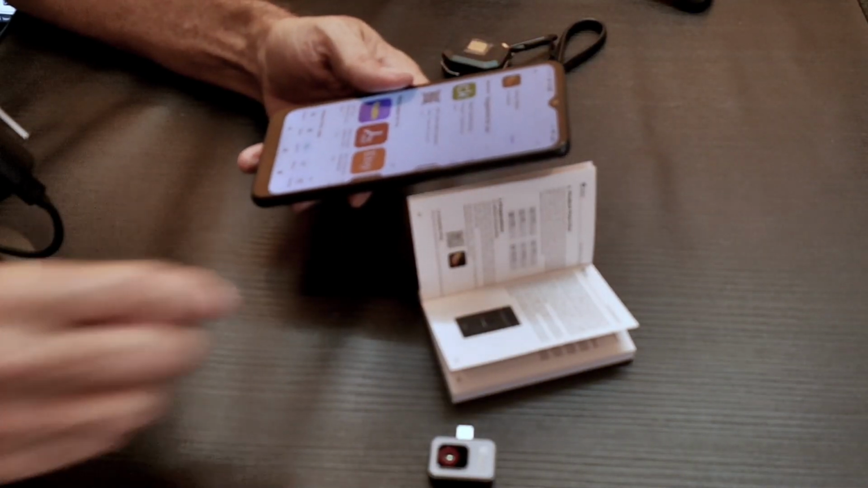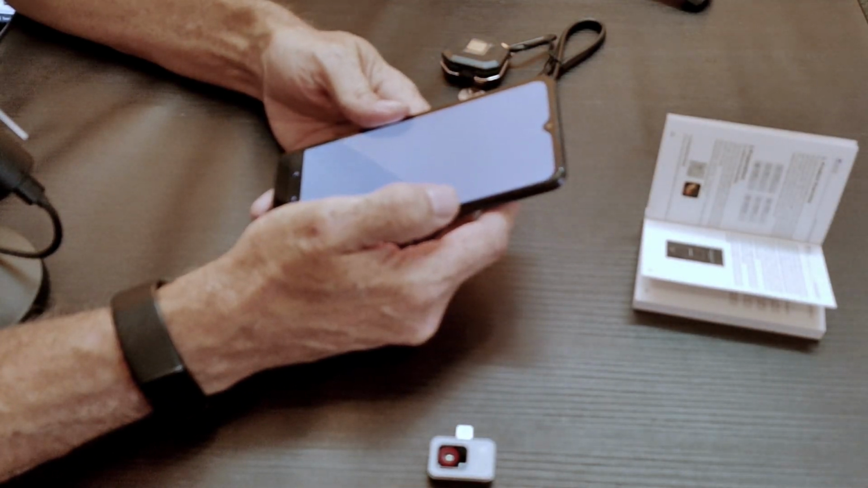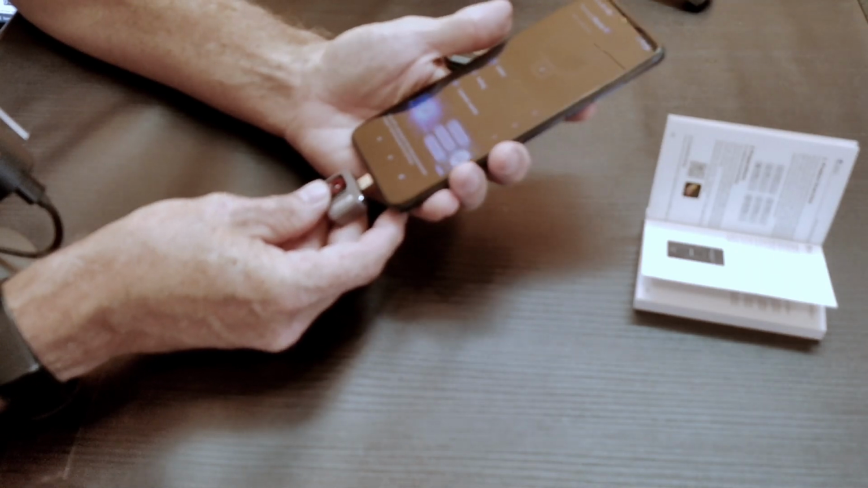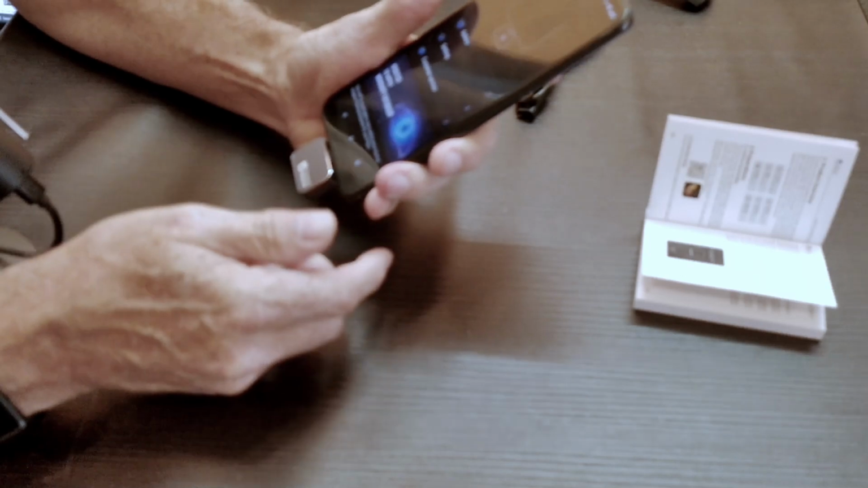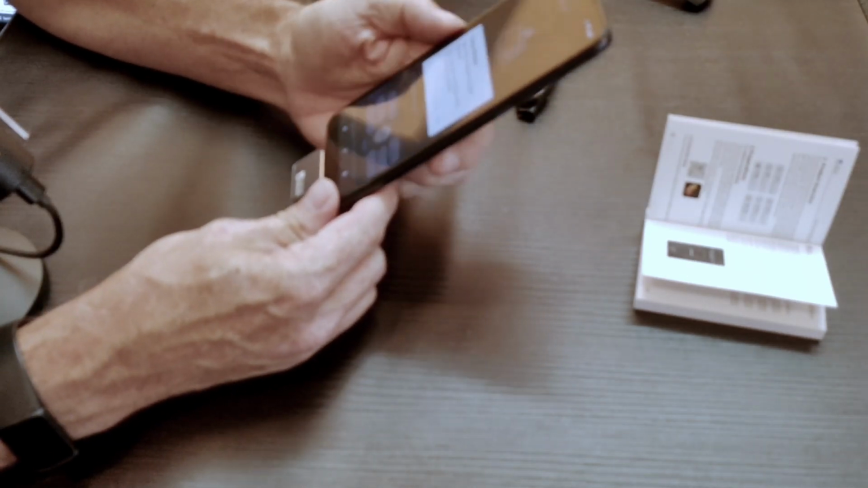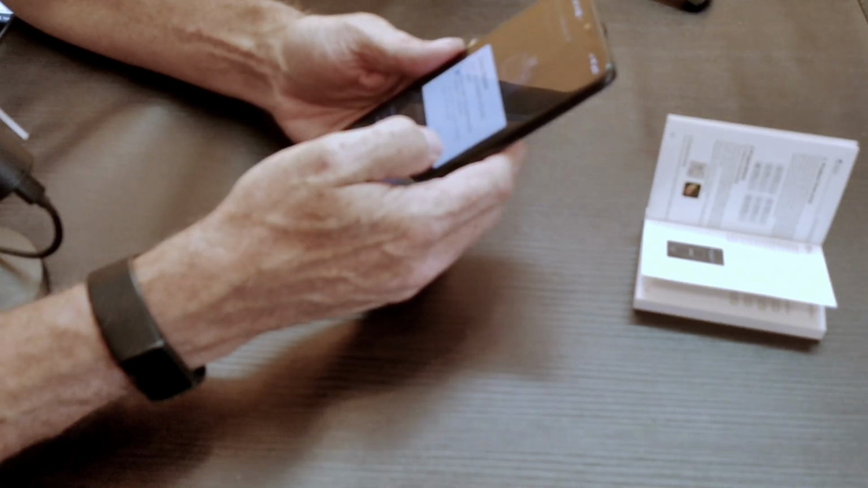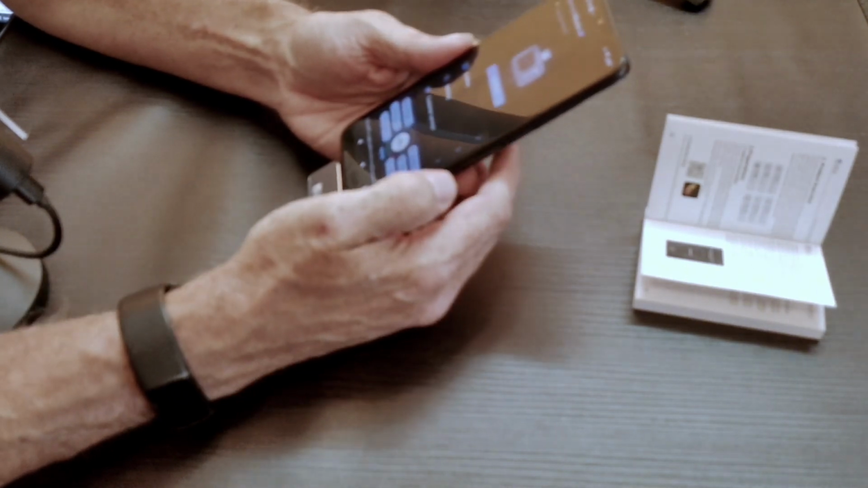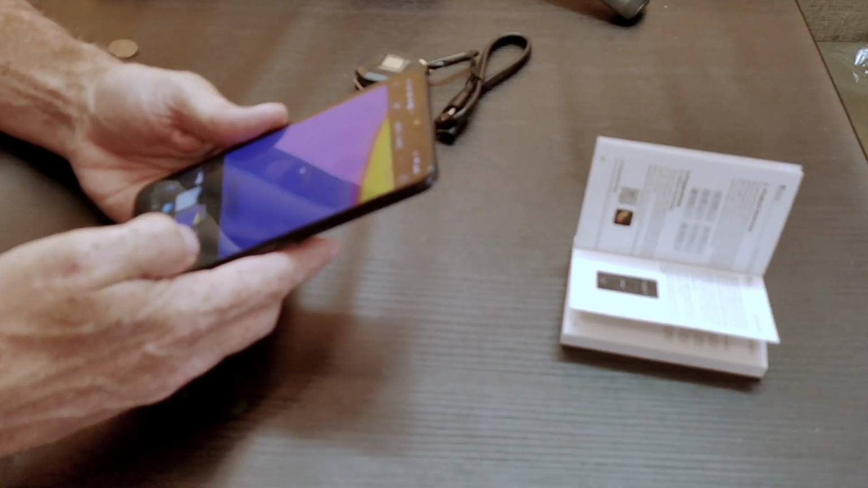All right, now that it's installed, let's click the open button, and it's asking me to plug in the device. So I'm going to take the device and plug it in. And it says, Temp Master handle will open the camera. Always allow it to open the camera when it's opened. Click OK. There we go.